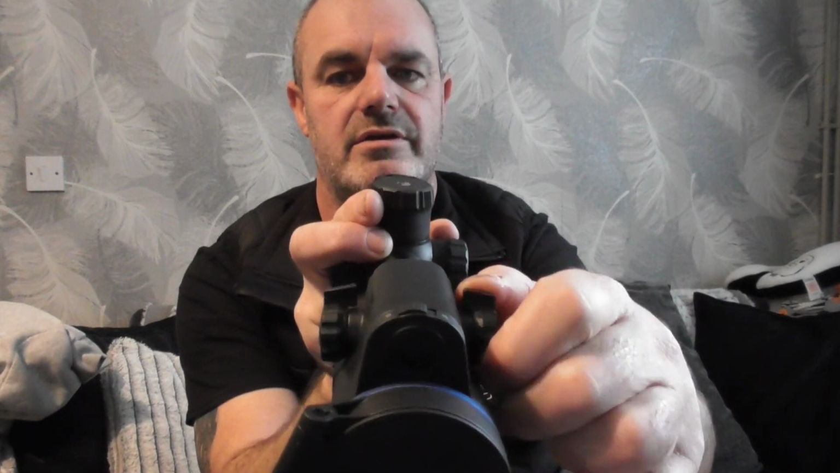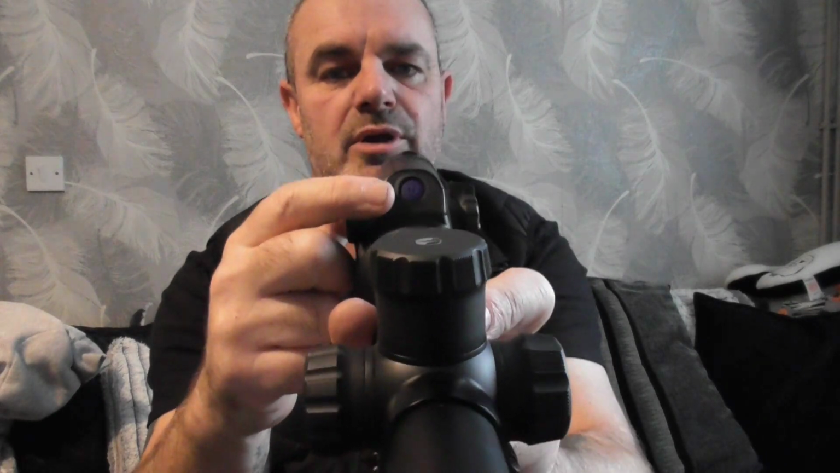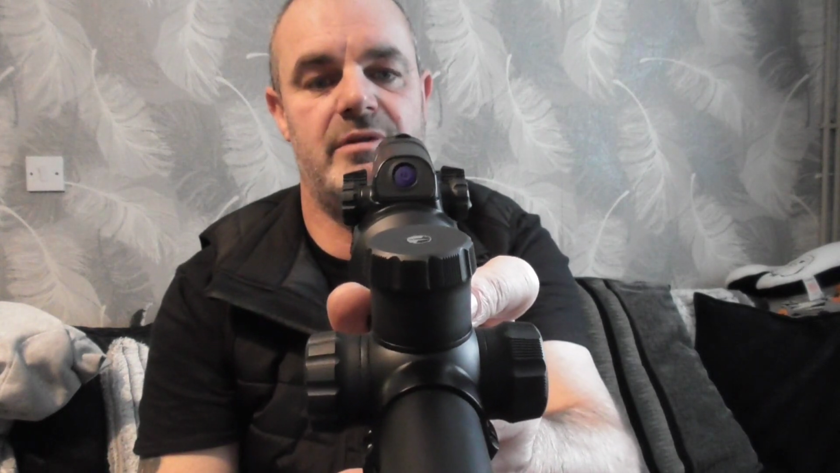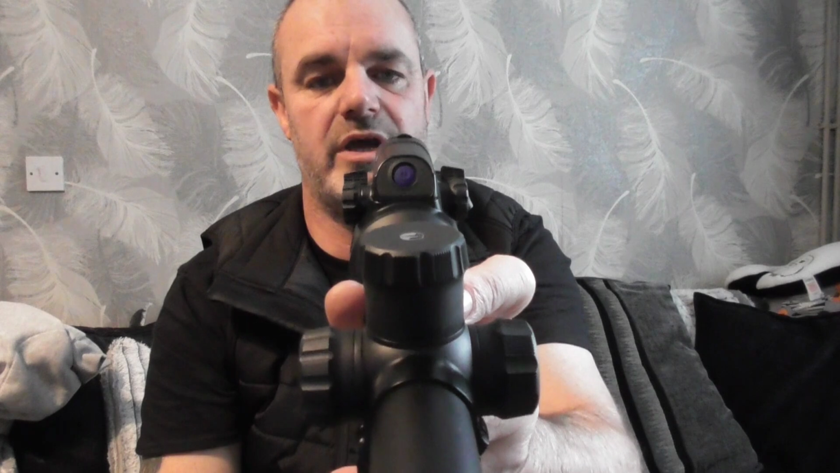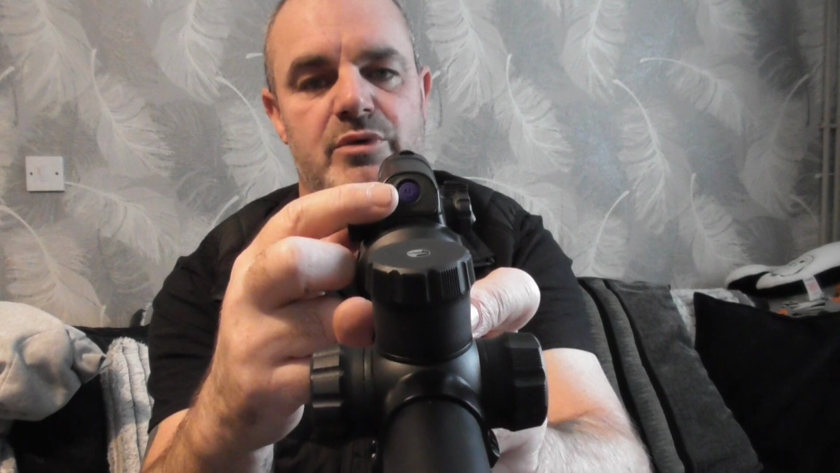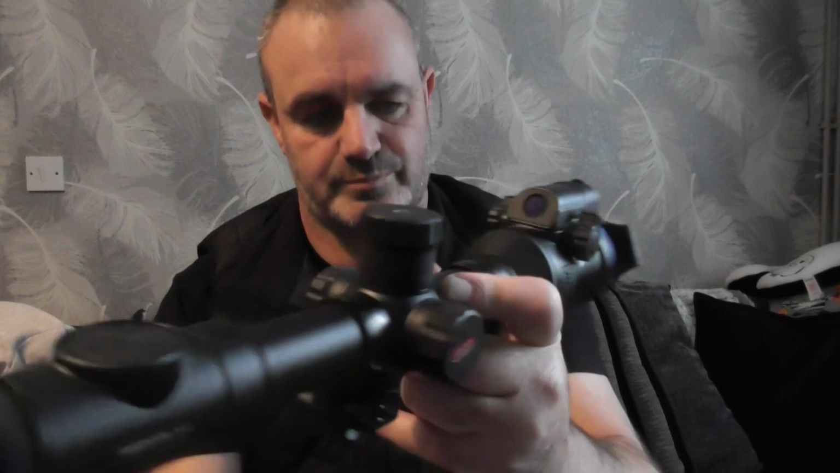On the side you've got 2 throw levers, which, as you can see, they both work in the same way. Now this is basically for focusing the thermal, and obviously they've done it so it accommodates both left and right handed shooters. On the back you've got the blue button, which is the power button. All you've got to do is literally just push it, and within about 4 seconds it's up and running. Very, very quick, but Pulsar have always been very quick with their start-up times. Push and hold it for about a second, it'll put it onto standby mode, and then push and hold to shut the unit down. It's got a 30mm tube.